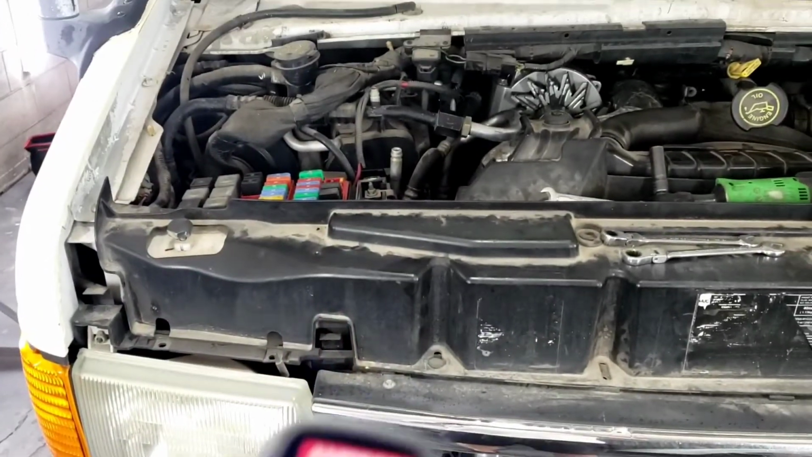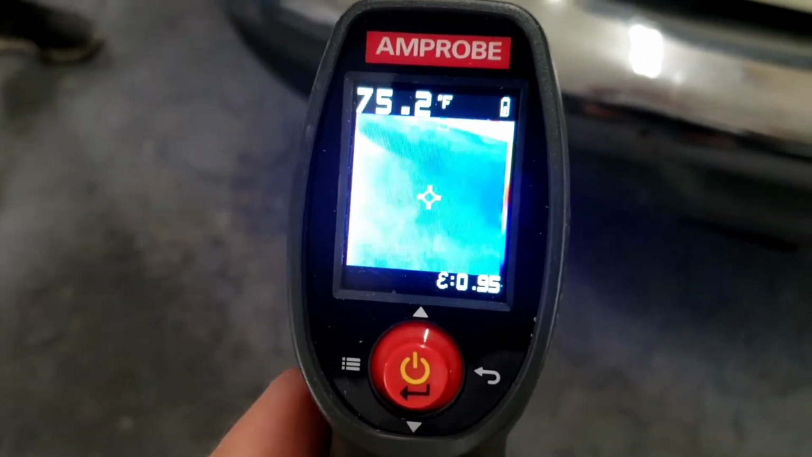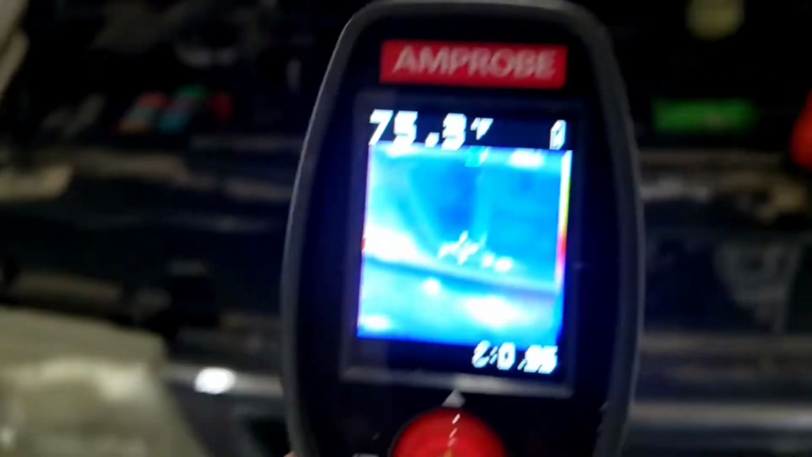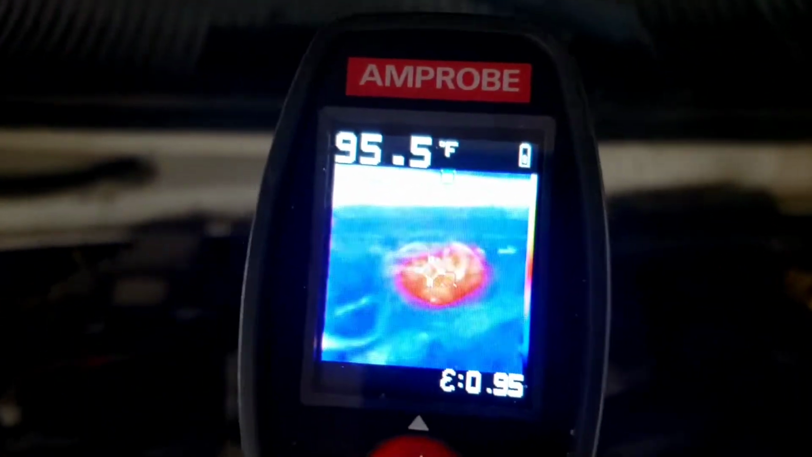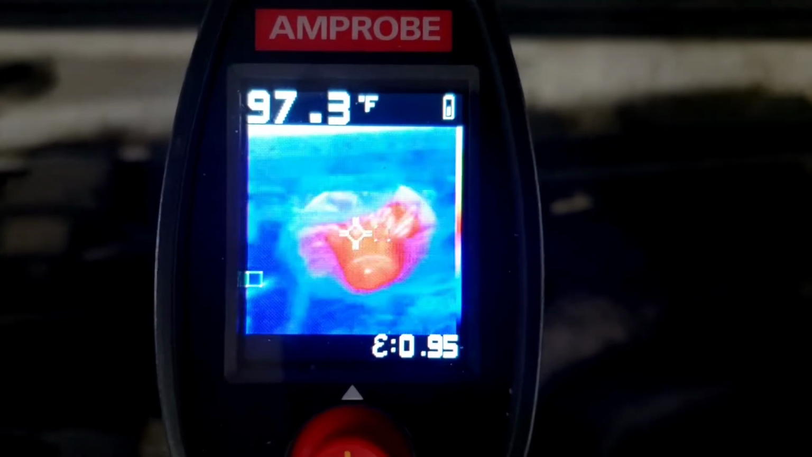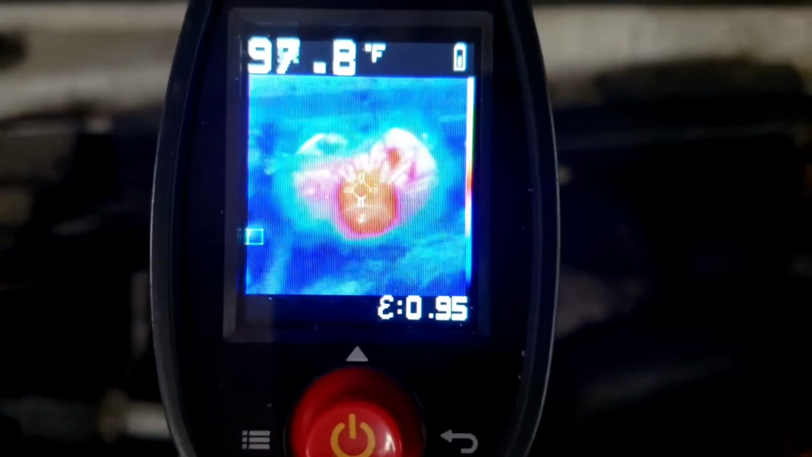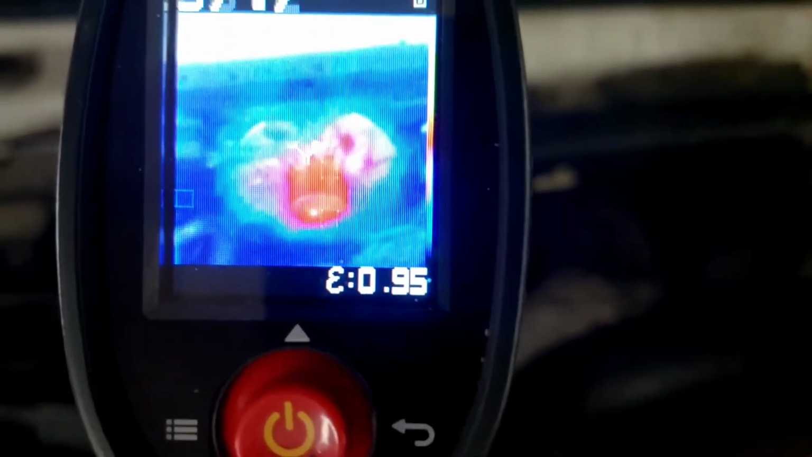All right, so one last time here, again, equalize the temperature. So we go up here, you can see the red in the camera, 95, 96, 97. It'll go up to 100 degrees, so I just hit 100 there. It's red. I touched it a little bit ago. It's actually warm. I just touched it, it's warm. So it's definitely our short.